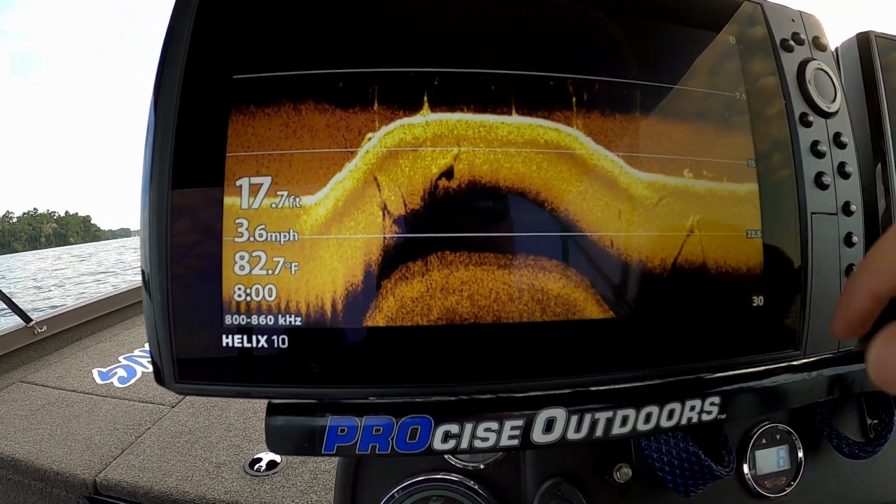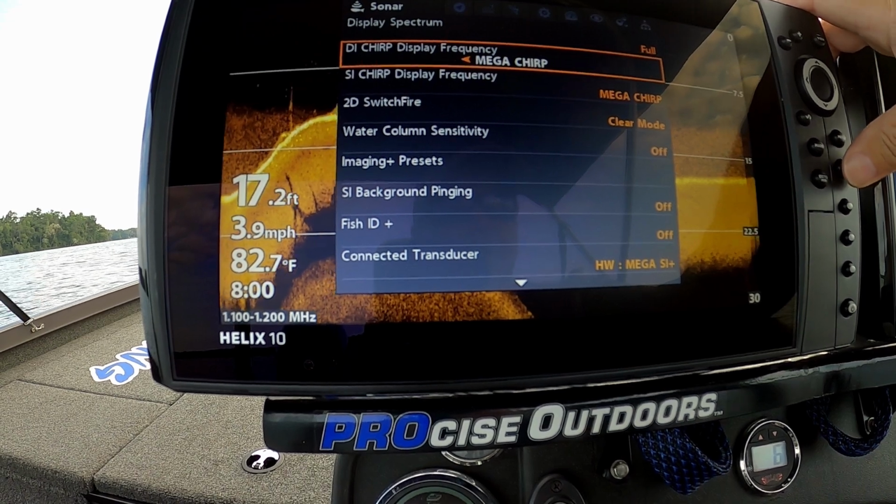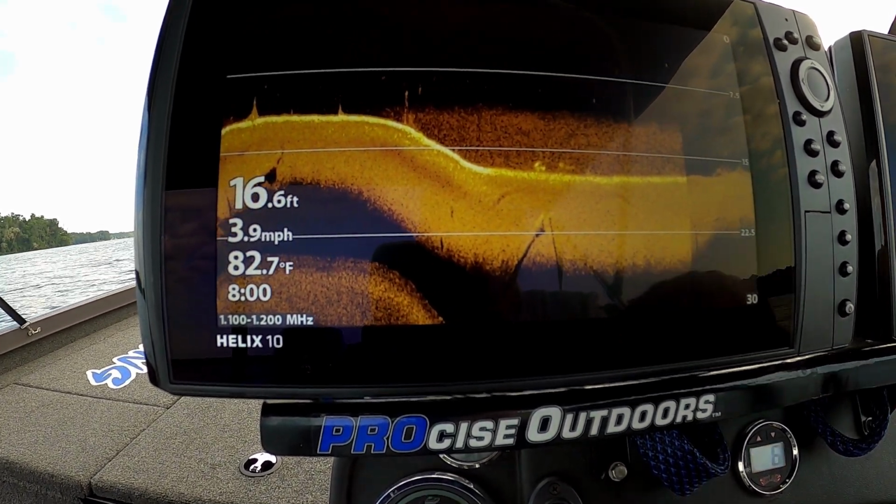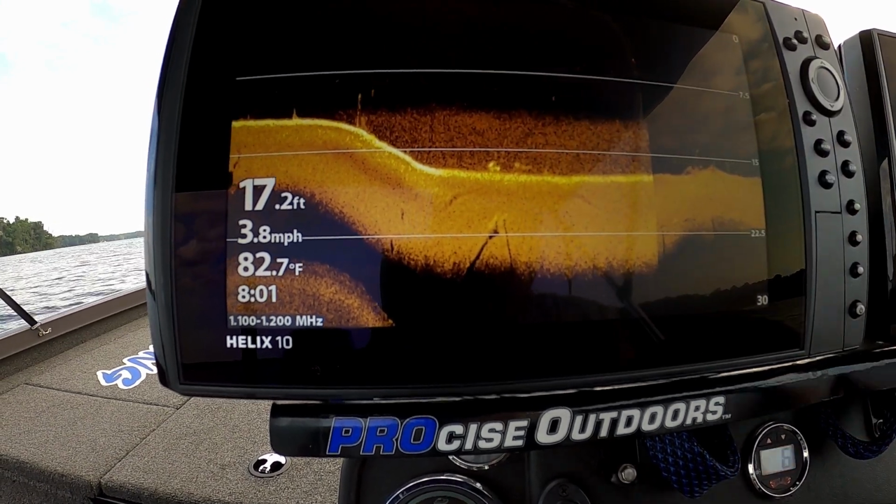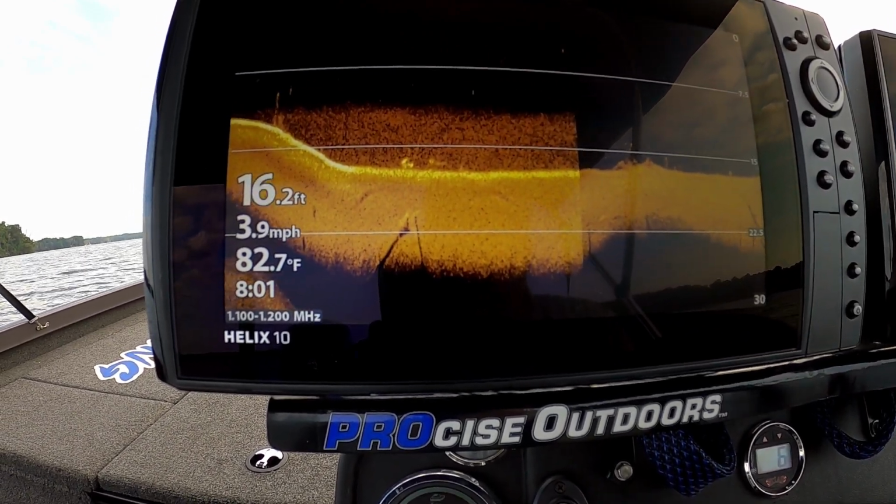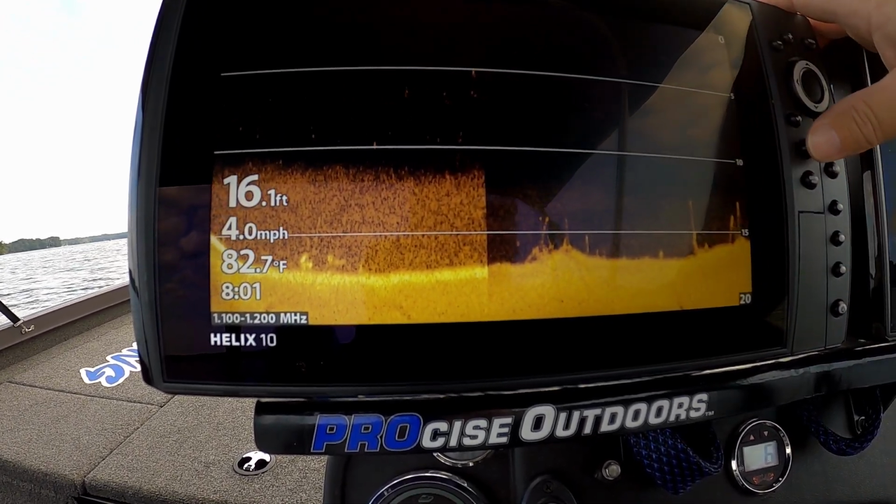Alright, so that's still a pretty poor picture. So we're going to go back over here to our menu. We're going to go back to Mega Chirp. That Mega Chirp seems to be filtering out some of that. So that filtered out a little bit of that silt. But you can see how much stronger that 800 is. Usually that's what I want to fish with, but today it's just not going to happen. There's just too much silt in the water to use it in this depth. So I went back up to that megahertz, and that's giving me a clearer picture. So let's see if we need to adjust the colors at all.